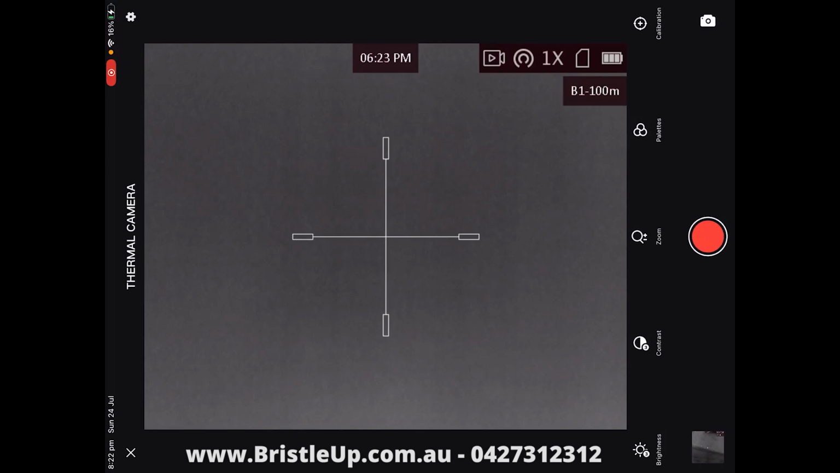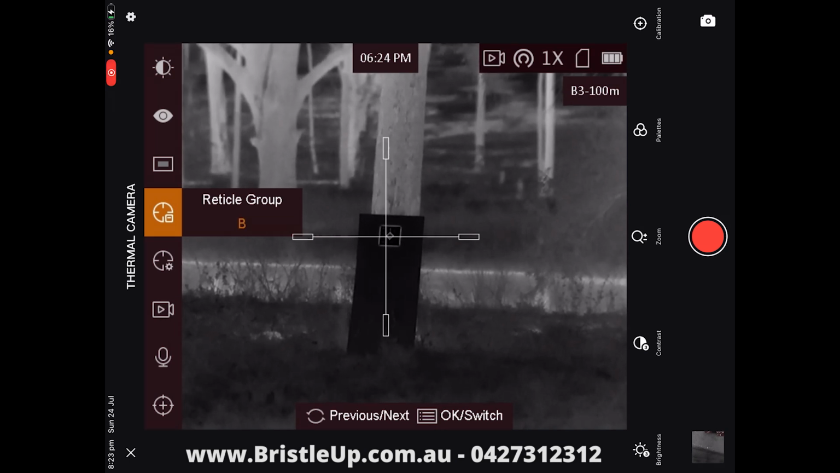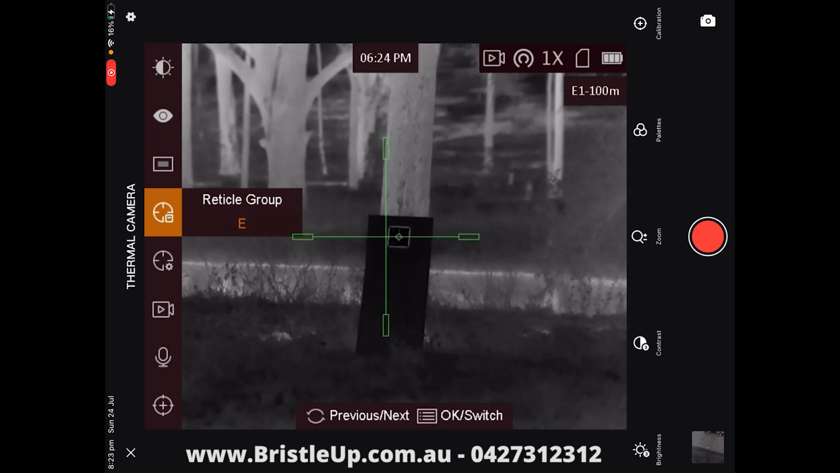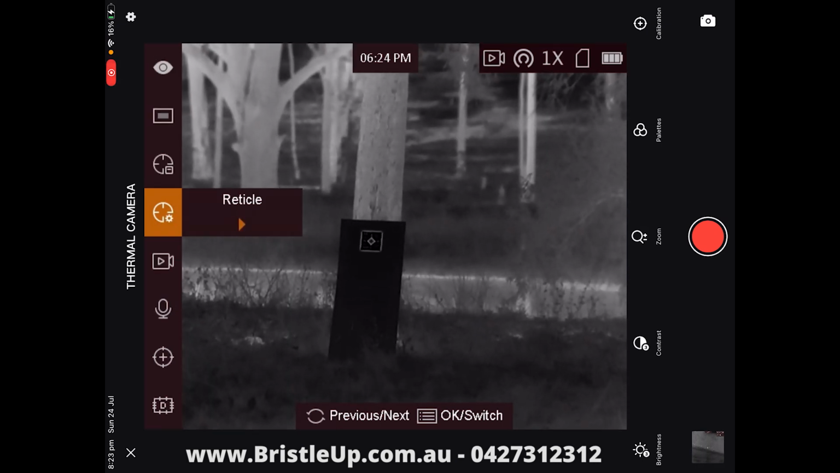And that will actually cycle through. As you'll see in the top right hand corner, you'll see it's cycling through my reticles there now. So I could have a reticle for 100 meters, a reticle for 200, 300 and so on. Currently though, I don't have this set up. Alright, let's continue. So we can, as you can see, we can cycle through our reticle groups by pressing the scroll wheel button. We'll keep moving on from there.